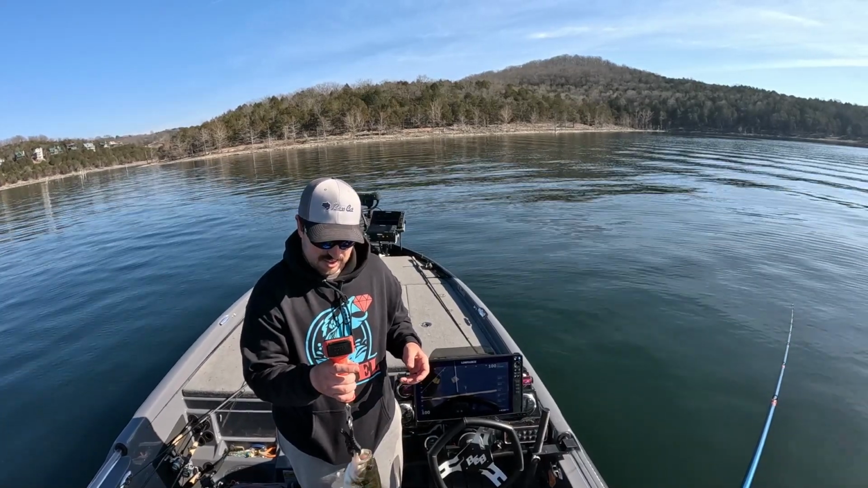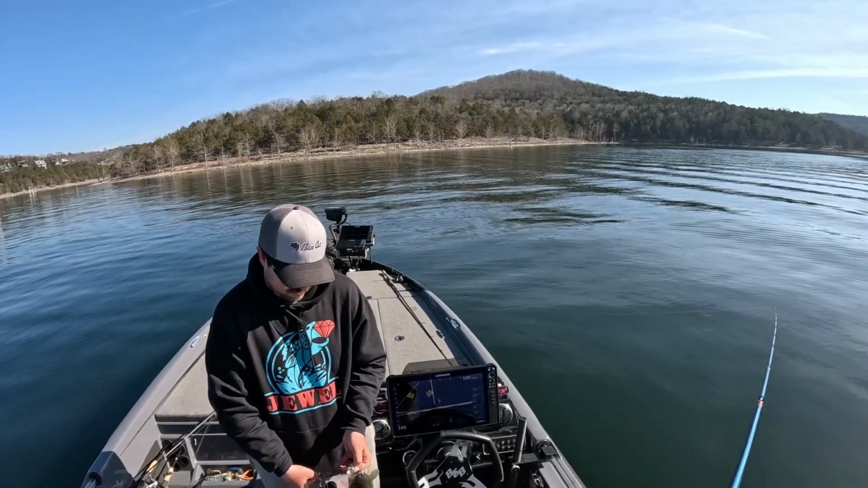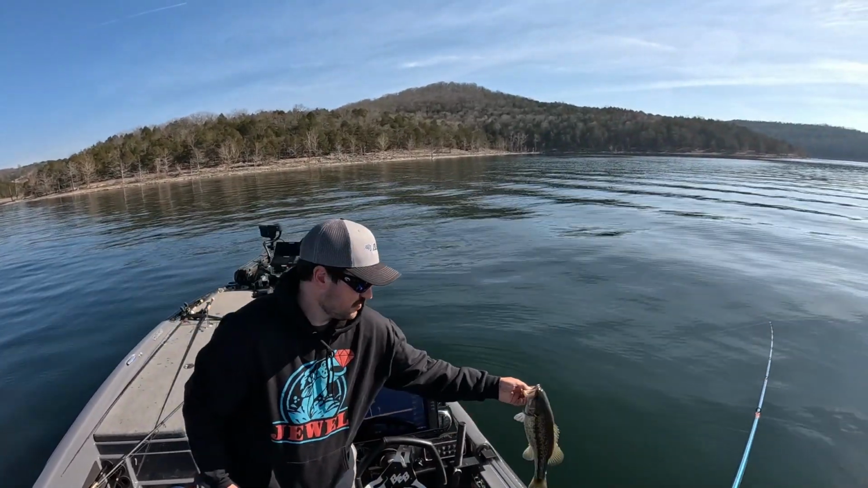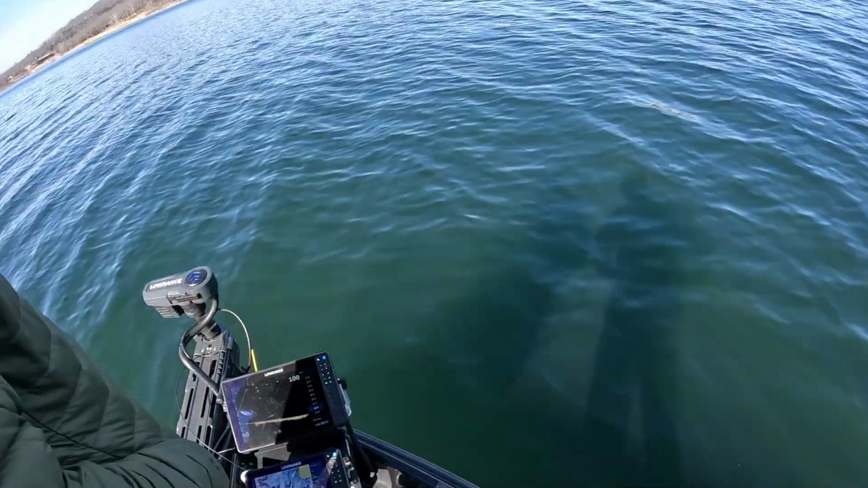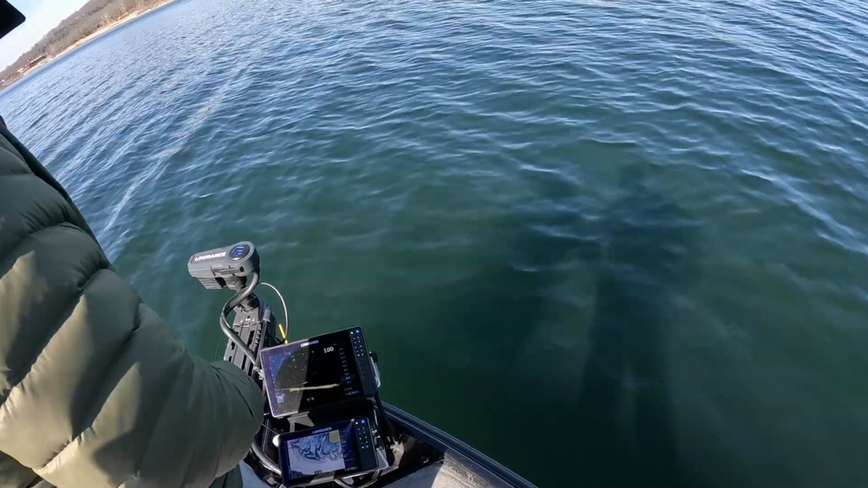260, okay, on a 15.5-inch fish. So that's a 13-pound limit right there. Let's see what's going on up here. Oh, we're just trolling up here. I thought it was closer than it was.